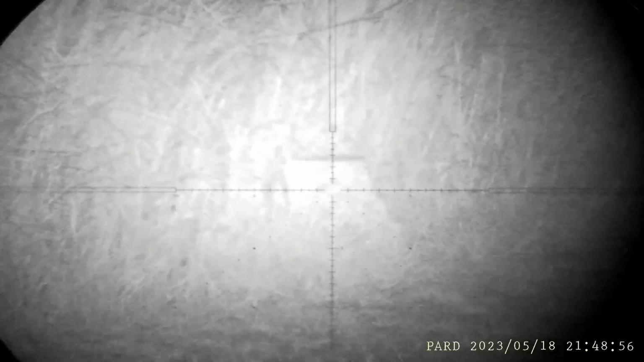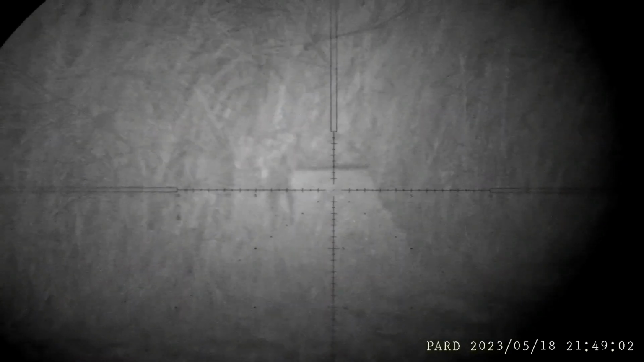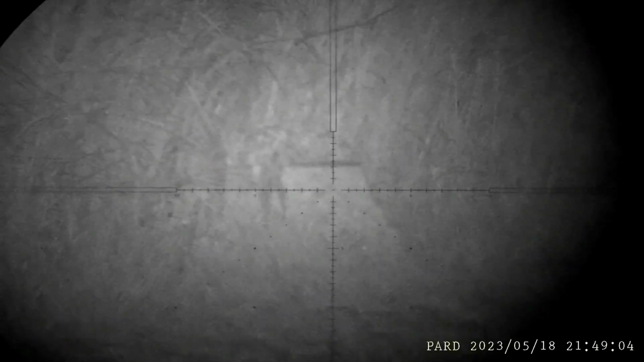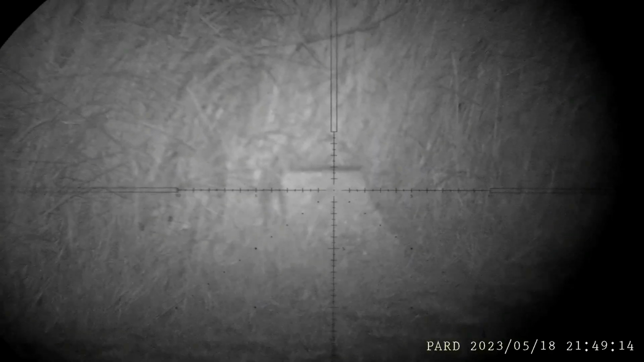So let me switch on the IR. It's IR1, 25 meters. IR2, IR3. Quite impressed with that.